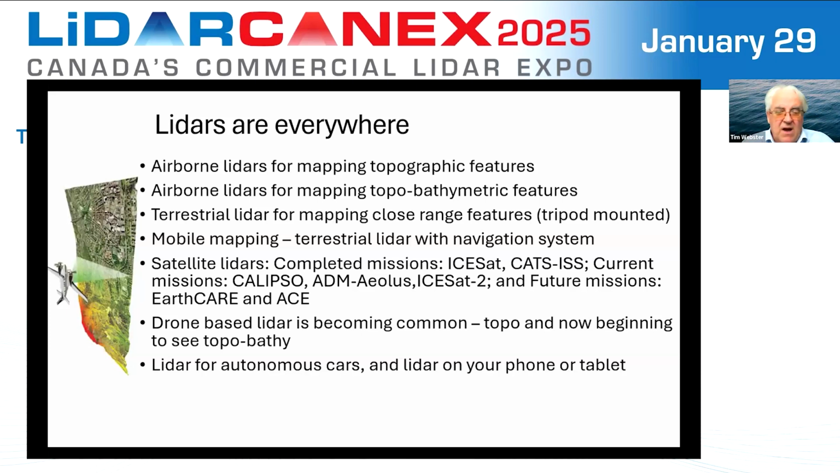Mobile mapping is a growing technology for mapping municipal infrastructure, typically street furniture, power lines, power poles, etc. We even have satellite LiDARs. We've got some completed missions, being ICESat and CATS on the International Space Station. We have some current missions up there listed, and then a few future missions planned as well.